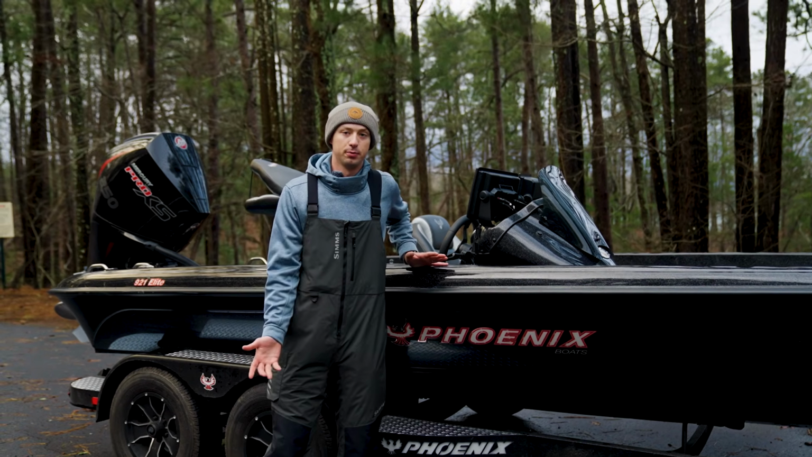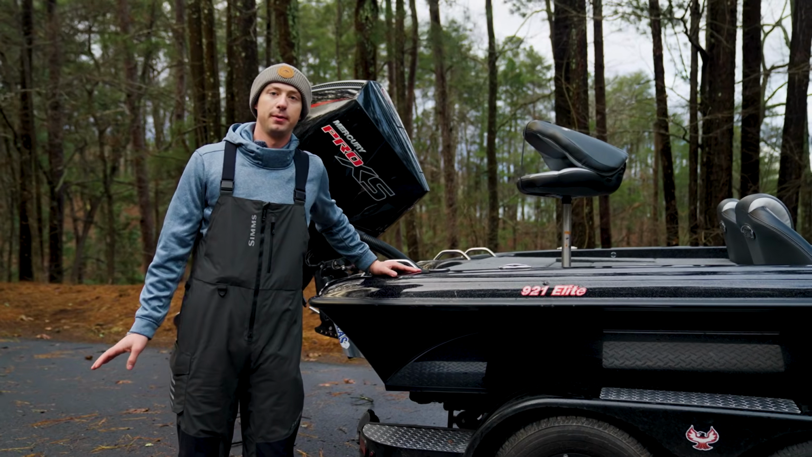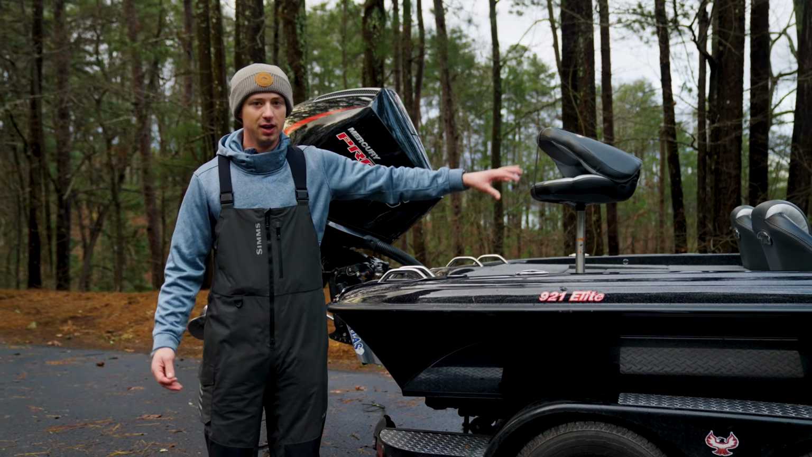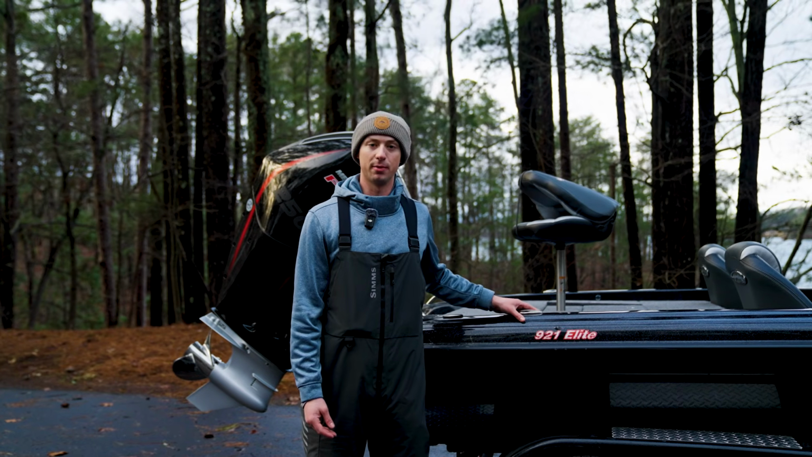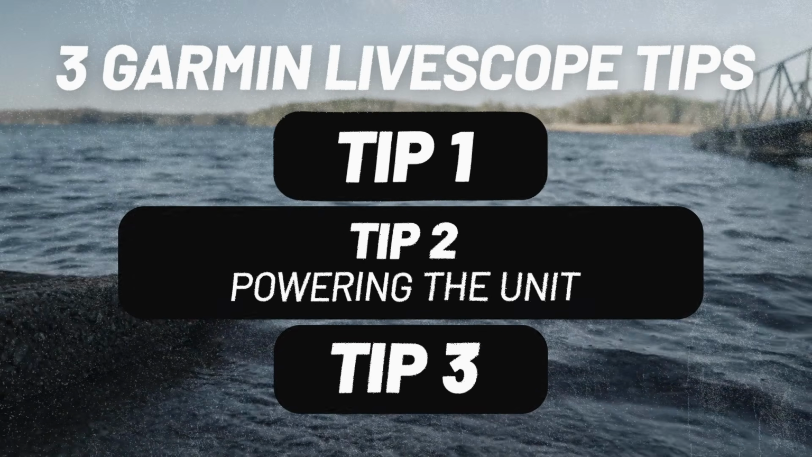And the last place you can put the pole would be back on the transom. That's going to be really popular with guys who are fishing with multiple people in the boat. You might be guiding somebody and you want to have your clients up at the front of the boat, and it allows you to be looking around with your Livescope while it keeps the bow of your boat free. So all of these transducer mounting options are something you want to think about before you move forward with mounting your Garmin Livescope.